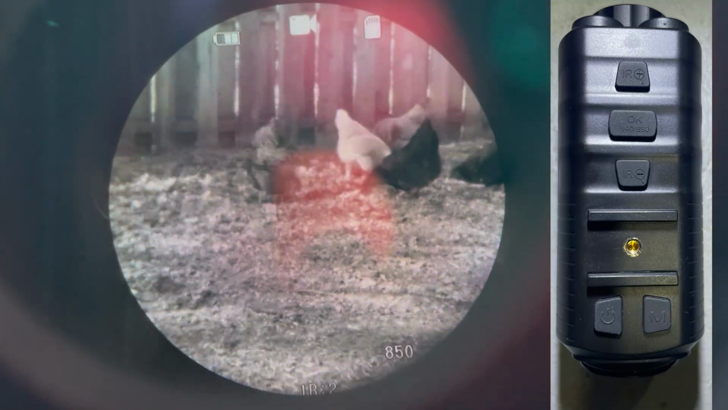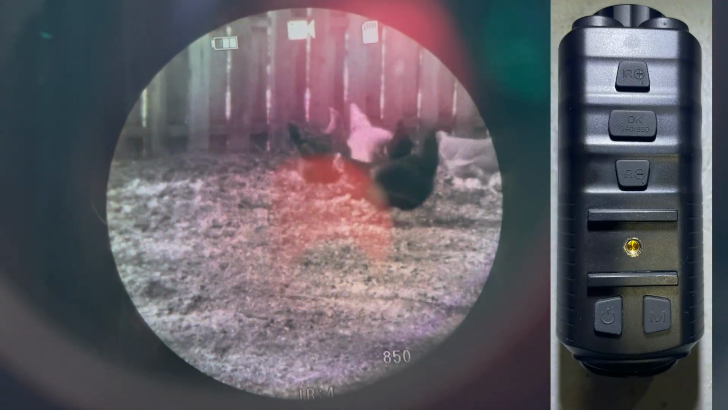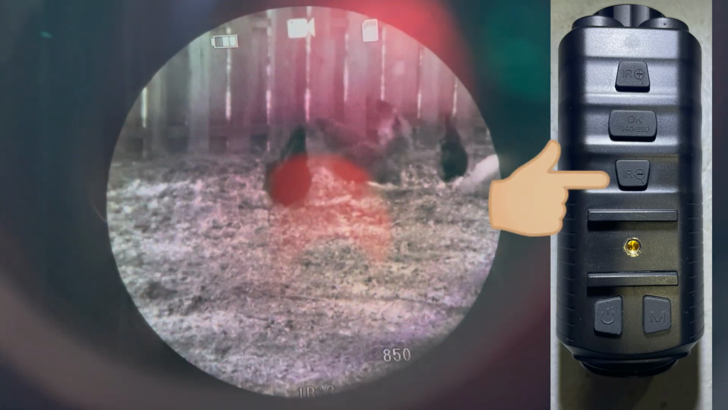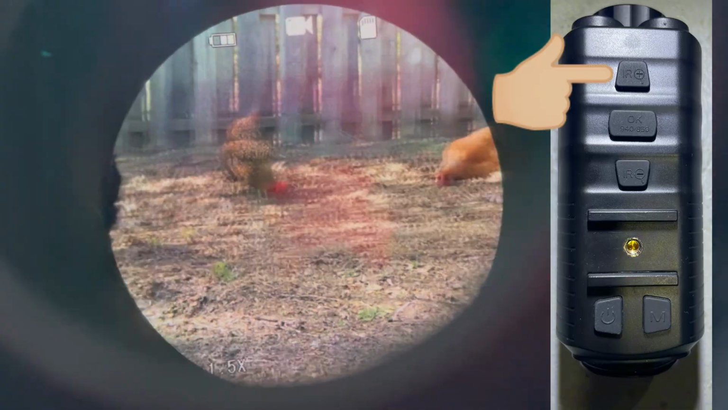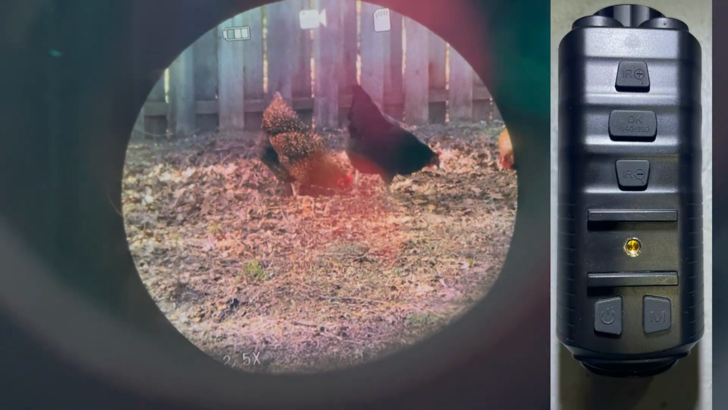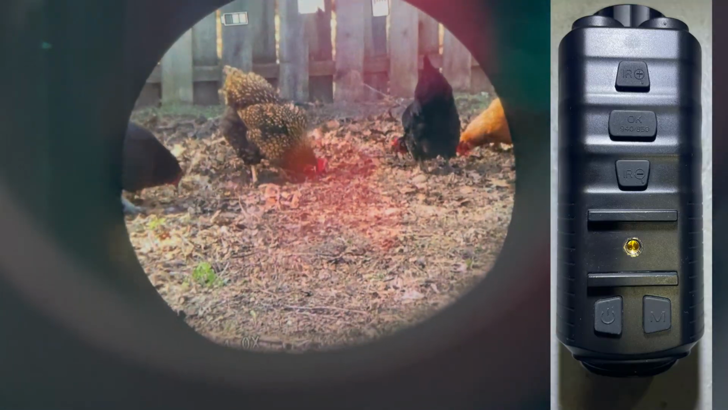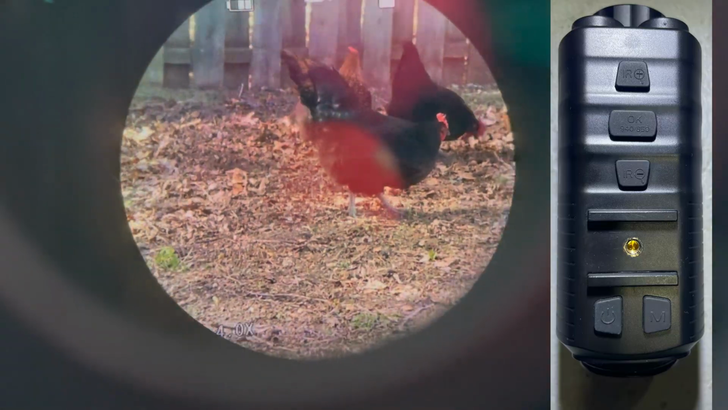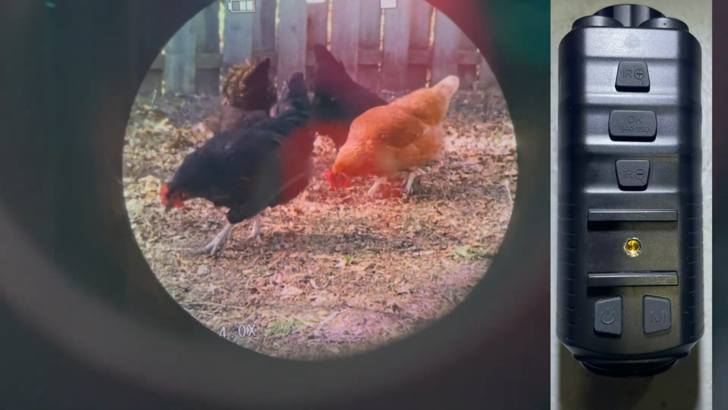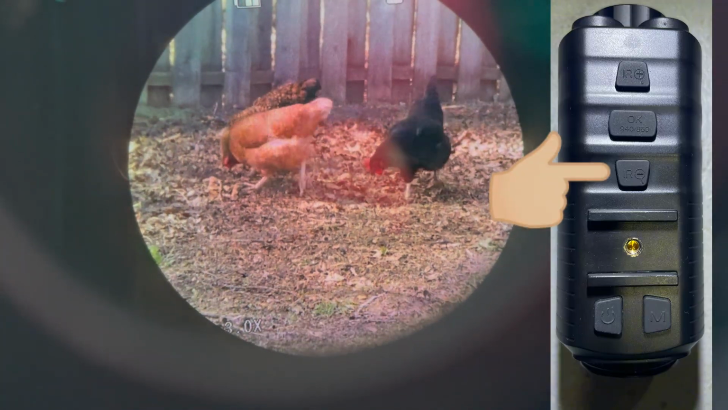You press plus, you go higher and higher with the IR output. Now if you press the minus button, you'll actually reduce the level of IR. If you hold the IR plus button, it'll actually start to zoom. 2.5, 3, 3.5, 4. It gets all the way up to 4 times zoom. Not sure how well you can see that in the bottom left corner there. So that's holding the IR plus button. If you hold the IR minus button, it'll actually back out the zoom.